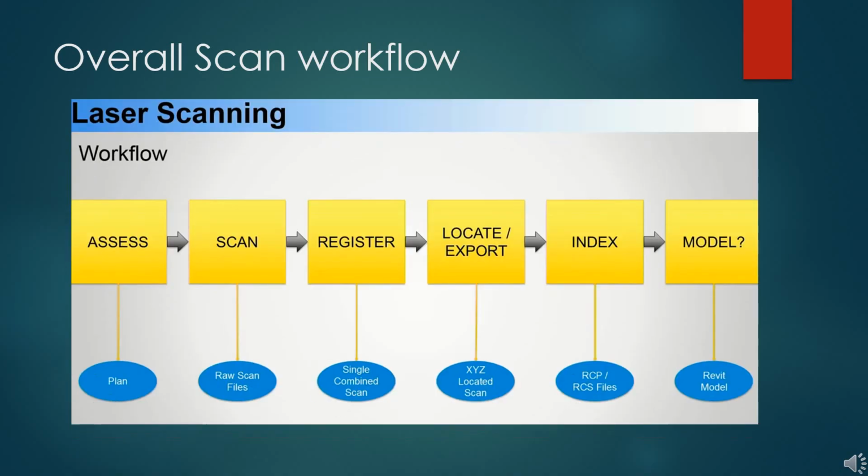Overall scanning workflow. The first step is the access step. This is the planning stage. This is where you define the goals of the project. Are you replacing in kind? Are you expanding based on the existing? So if you are, what are you trying to avoid?